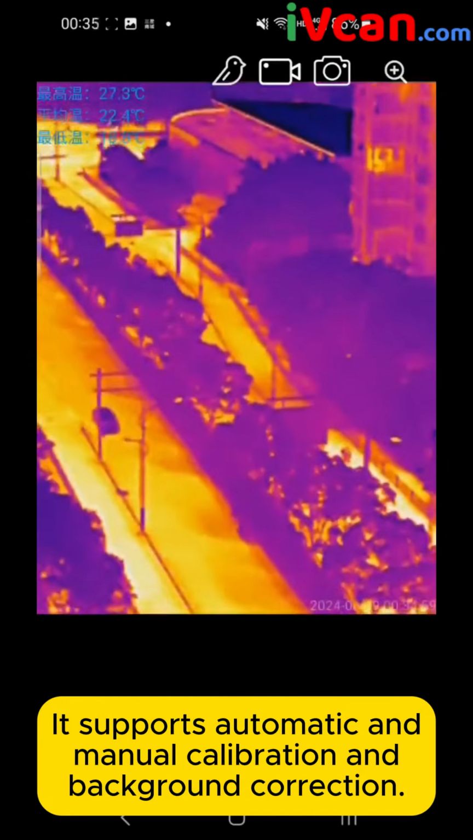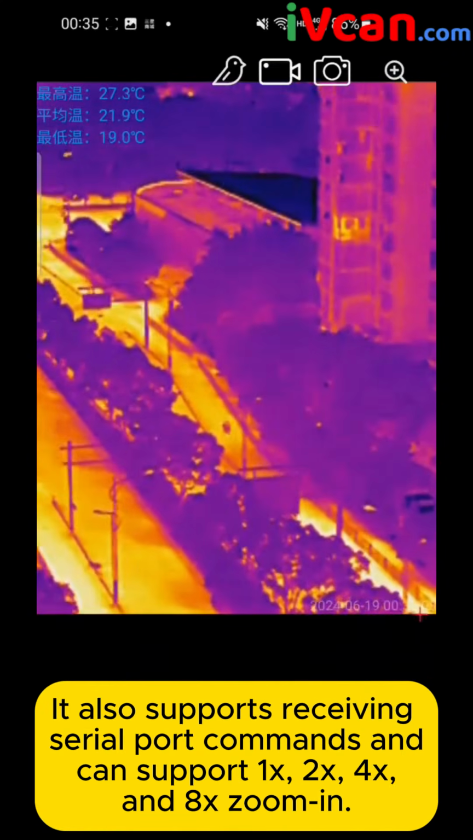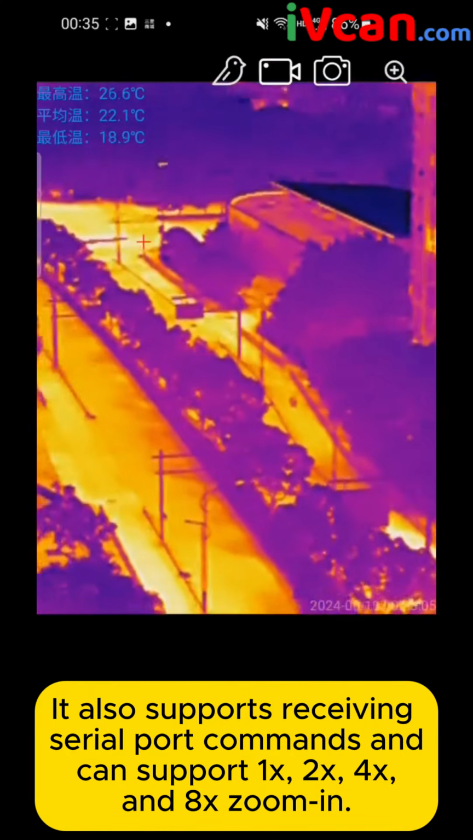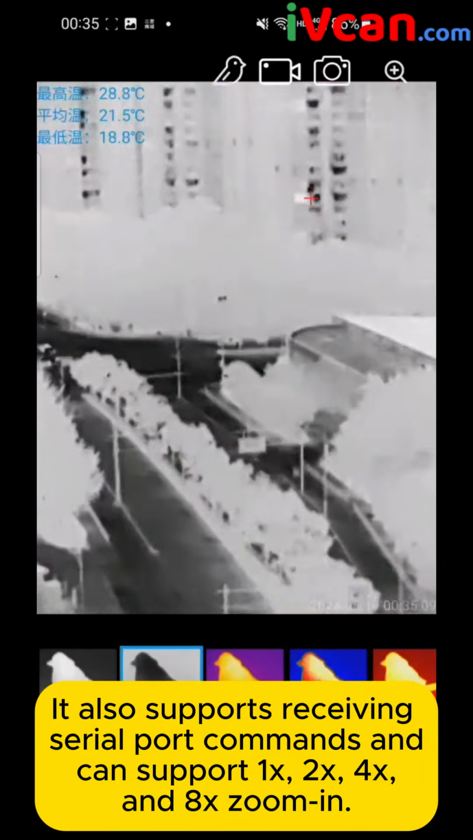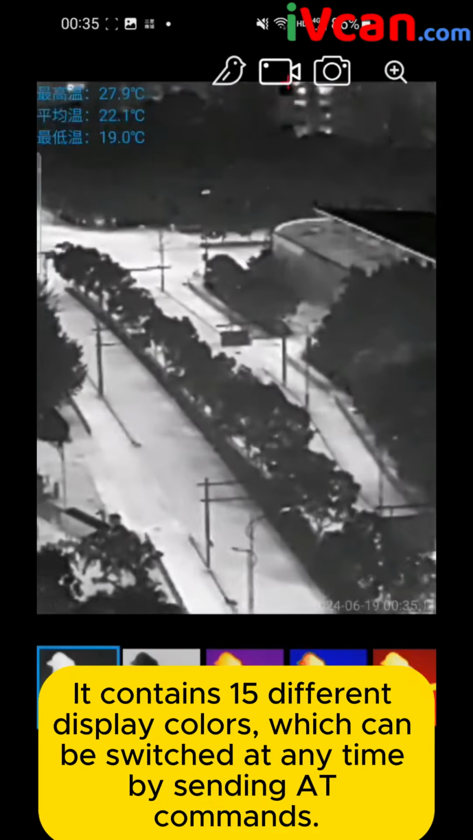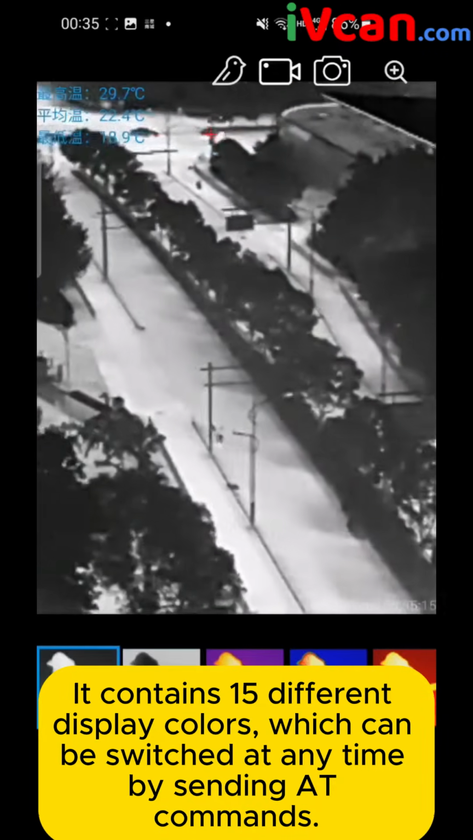It supports automatic and manual calibration and background correction. It also supports receiving serial port commands and can support 1x, 2x, 4x, and 8x zoom in. It contains 15 different display colors, which can be switched at any time by sending it commands.